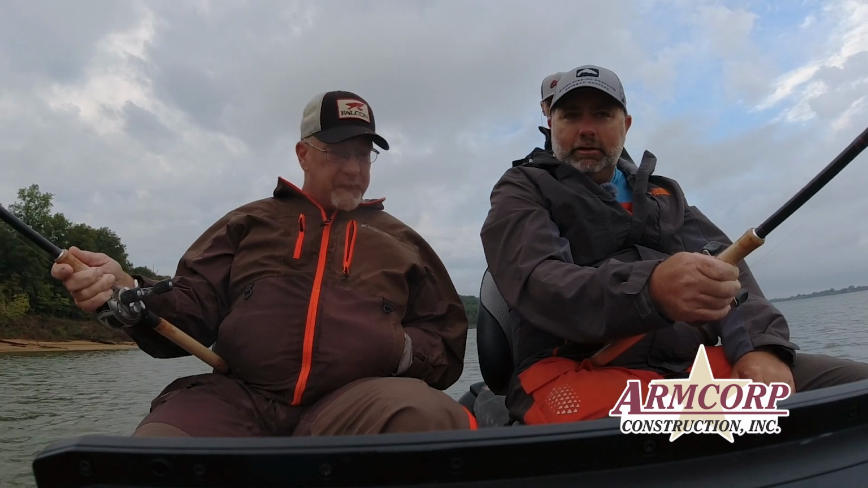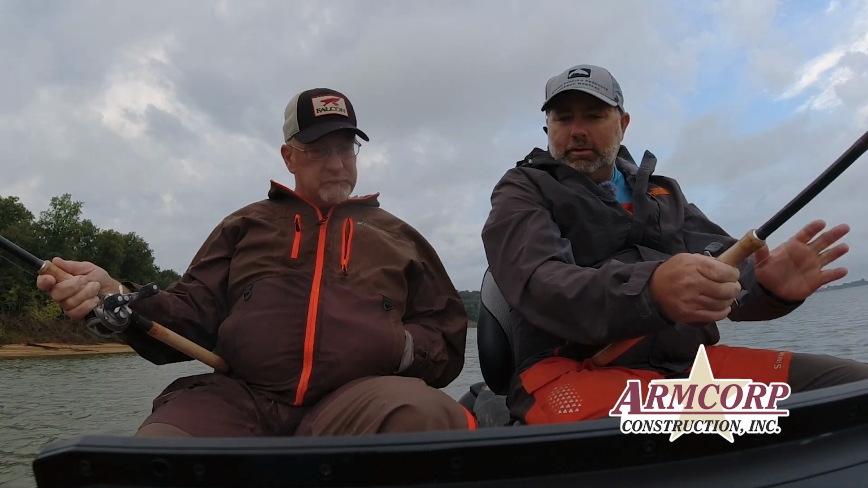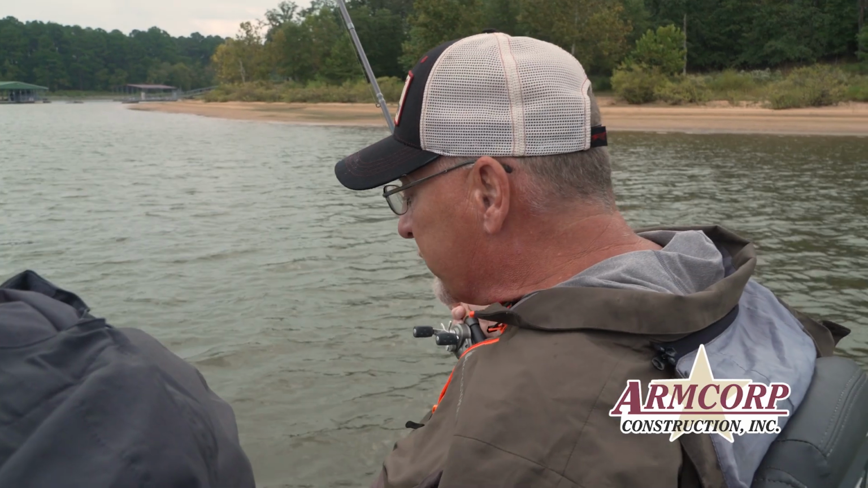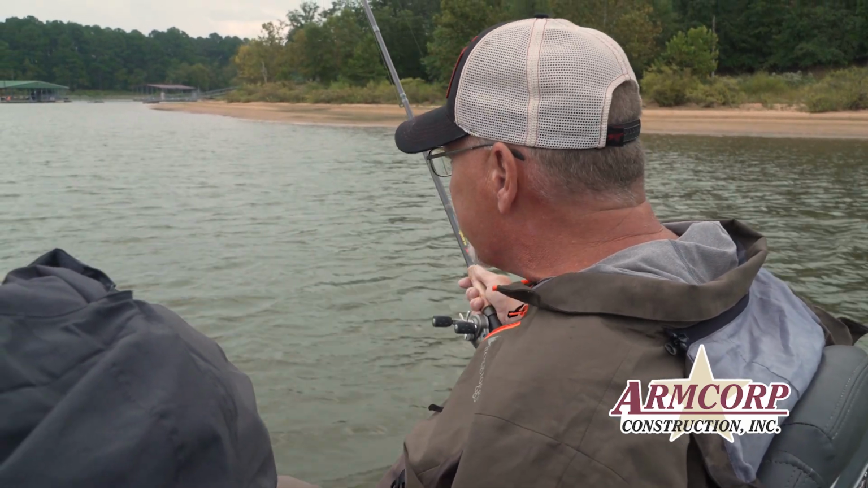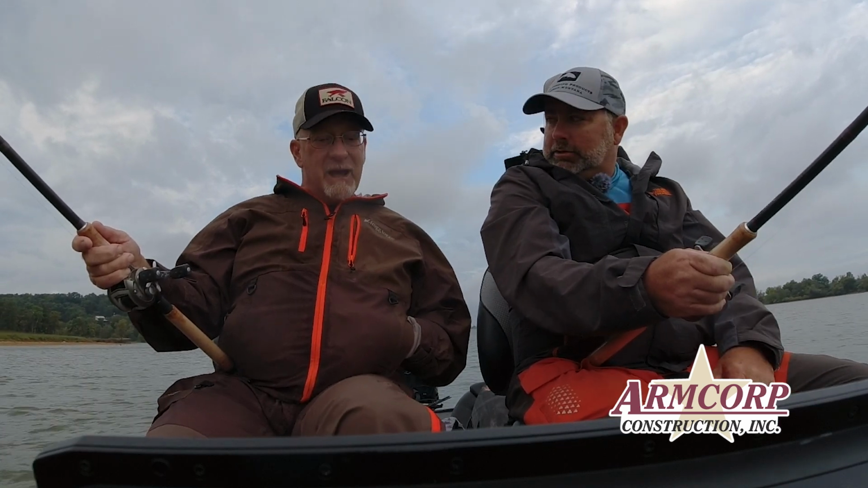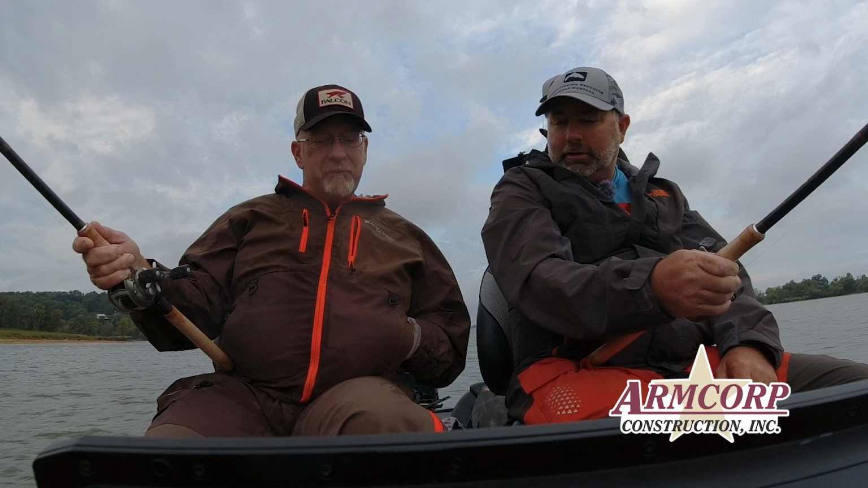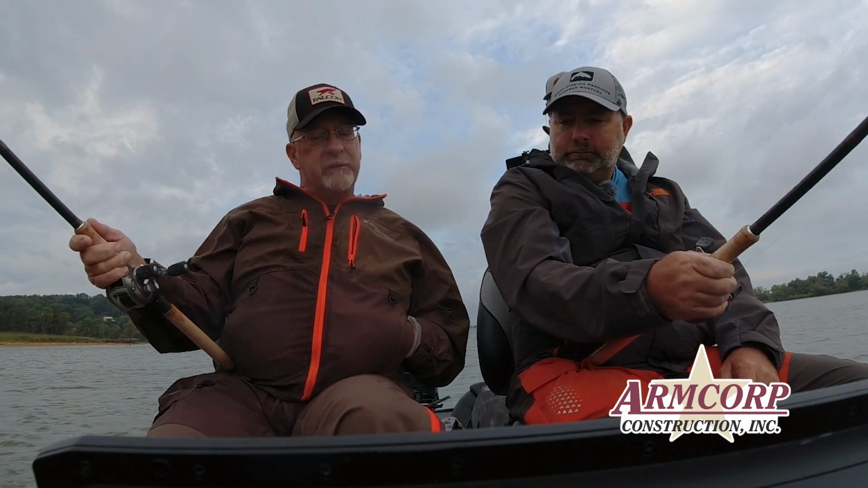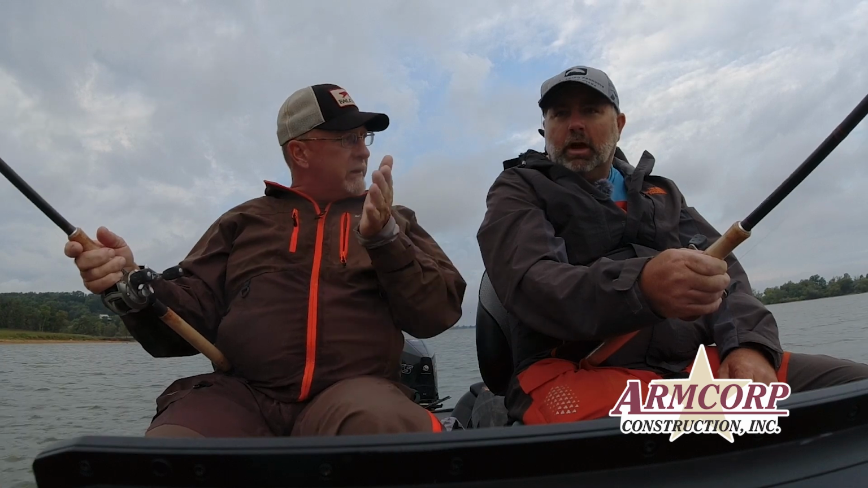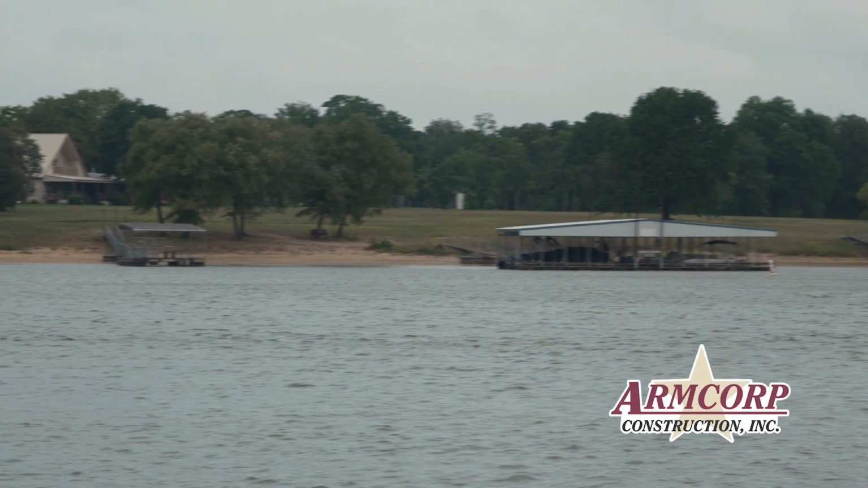Do you find a little bit of ripple is better because it hides the boat, or does it make boat slap? Absolutely, boat slap is a problem. Do you think a little ripple on the water helps the bite versus slick calm? You know, I don't know if I've ever noticed it on the bite, but I like a little bit of wind to keep me pointed in the direction.